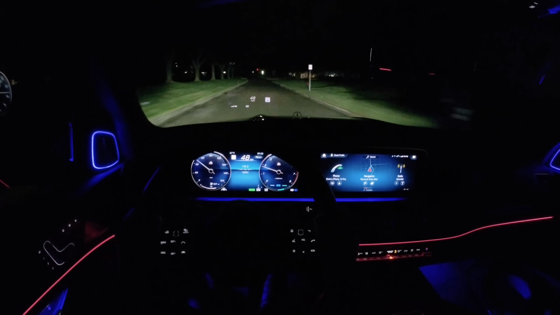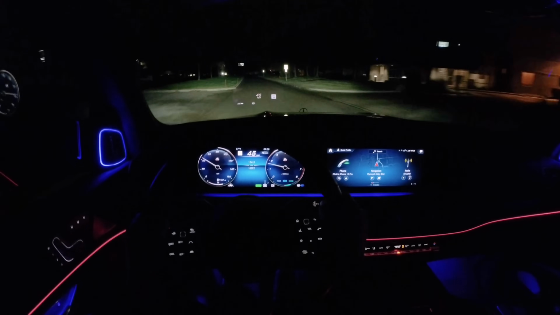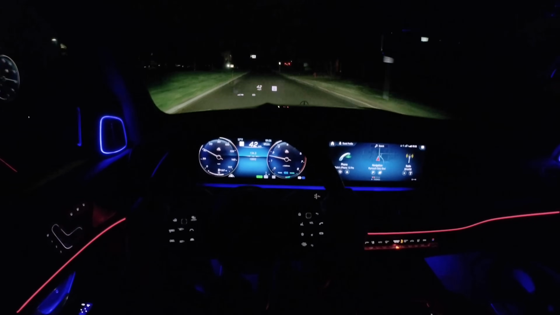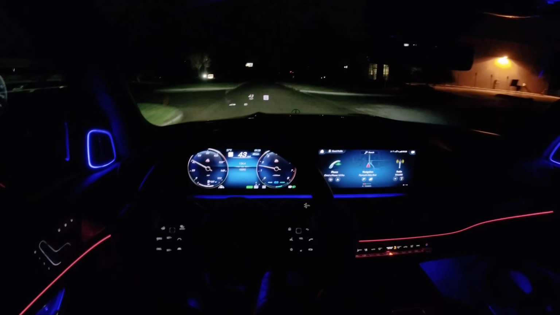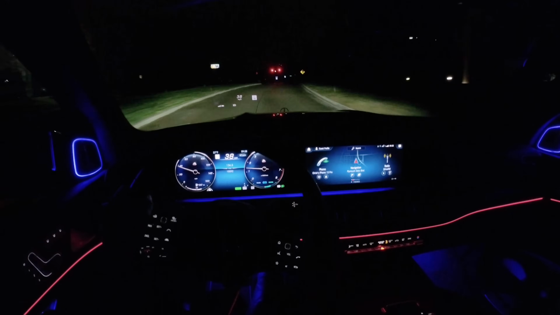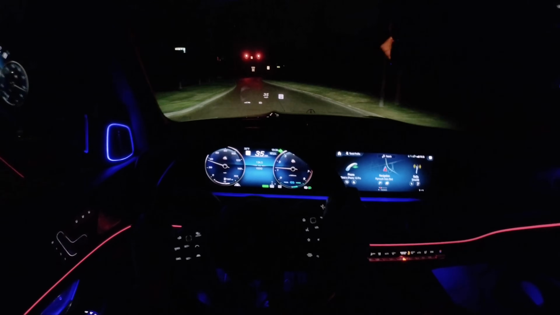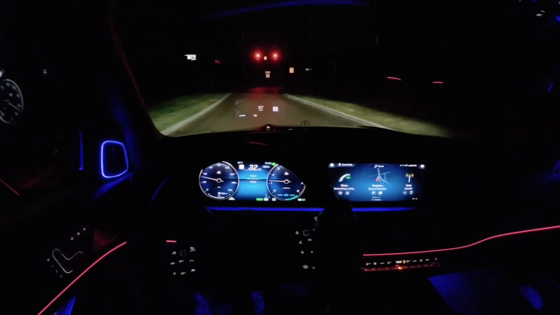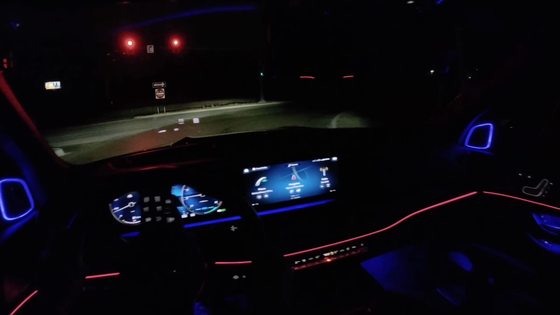This is a 4-liter Biturbo V8, makes 550 horsepower, and a 9-speed automatic transmission. This also has the Mercedes mild hybrid system. It's a 48-volt EQ Boost system, provides a little bit of torque fill, and makes for some very smooth and seamless stop-starts at lights. Makes this a little bit more fuel efficient.